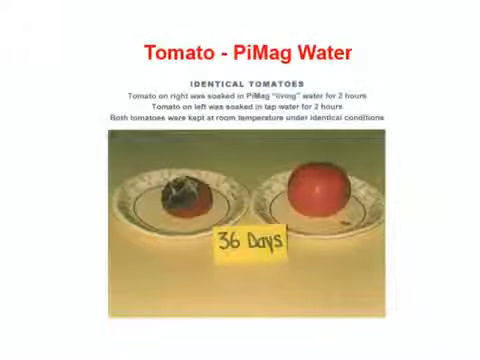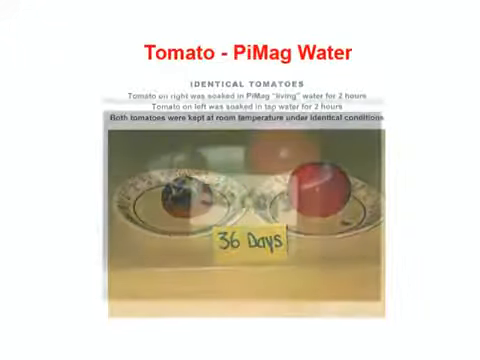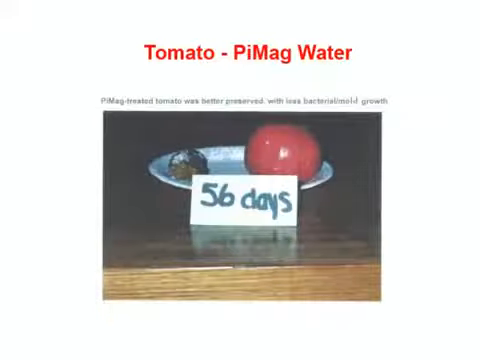They absorb more. Here's the proof in the pudding right here. 2 tomatoes, one soaked in tap water, one soaked in pi water. Here's the pi water after 56 days. Those are your cells. More absorbent.